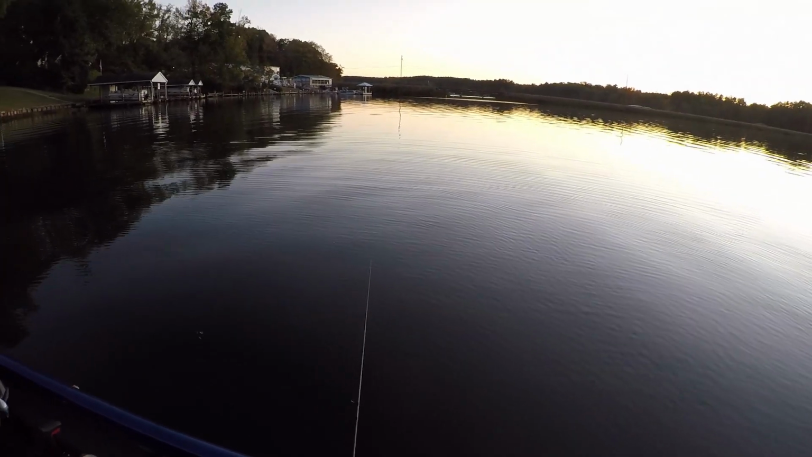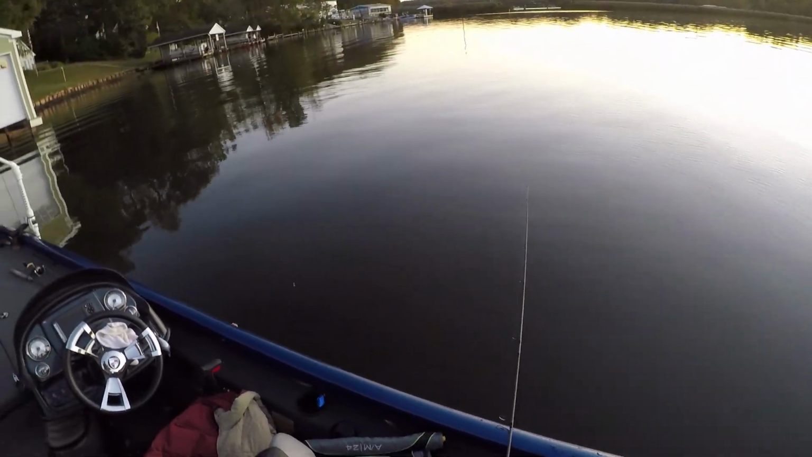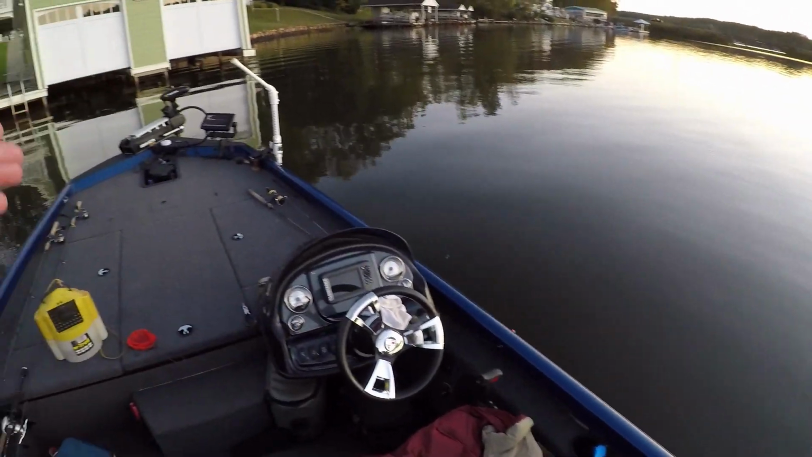I bought the LiveScope because I thought that'd be something that I could share with some of you that don't have a LiveScope, or maybe are thinking about buying a LiveScope. This is going to be worth the money. But the cheapest way you can go is about $2,500, guys. I did it. I bought the depth finder.